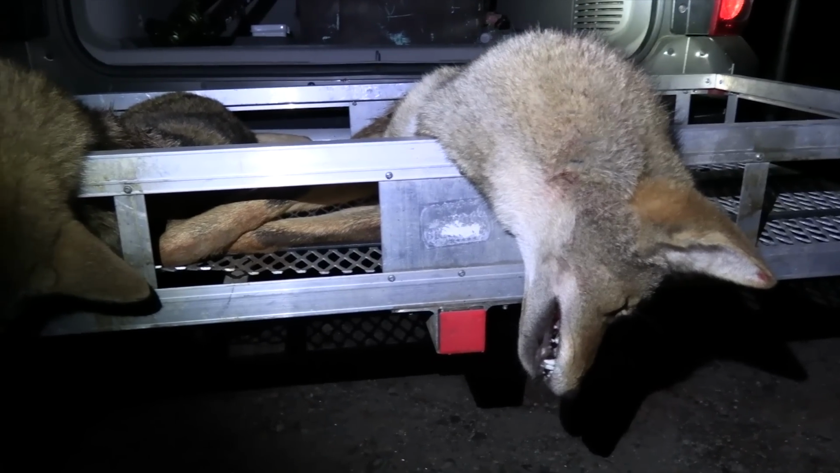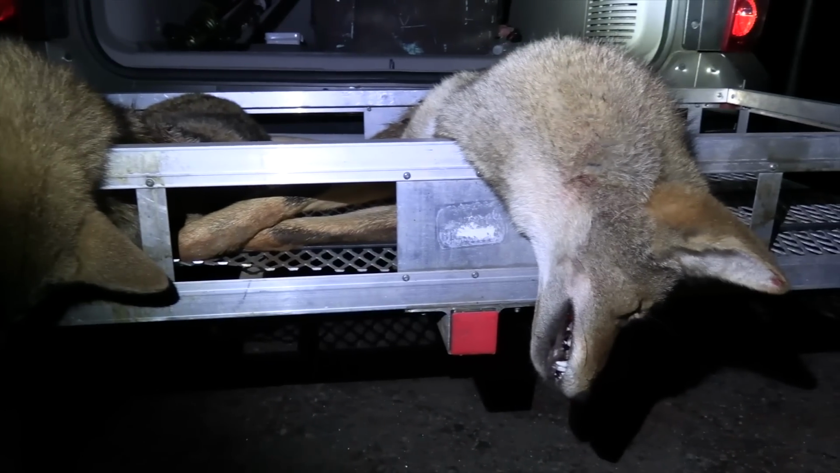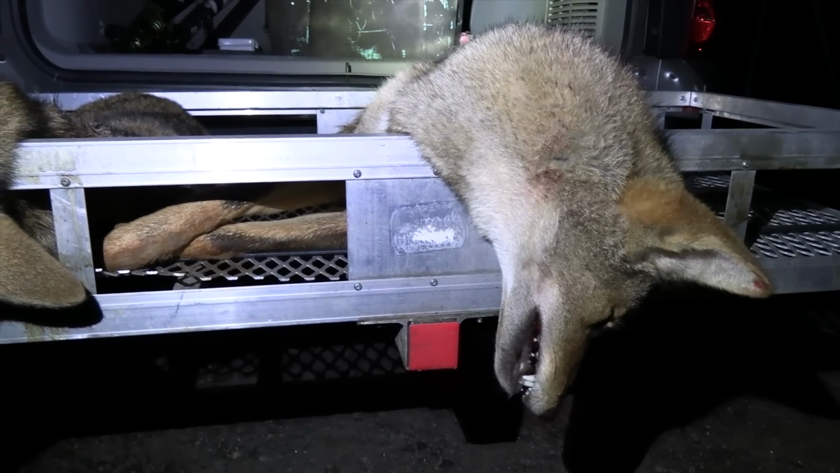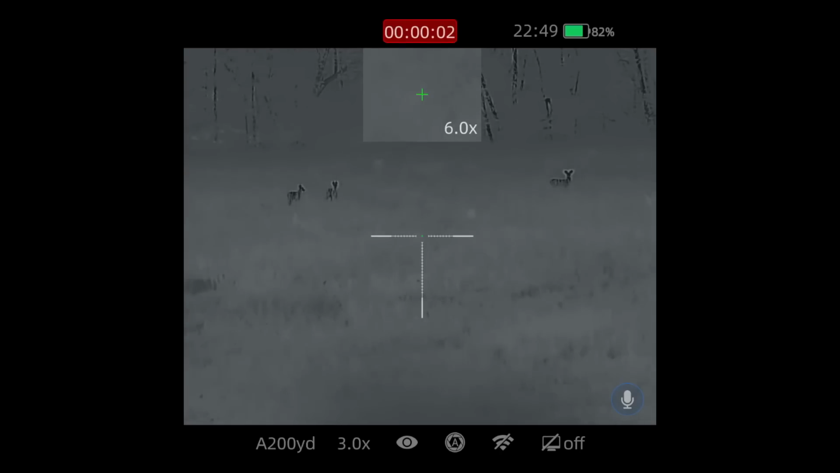But I absolutely love it. It's one happy landowner, 2 happy landowners technically, and 2 dead dogs. We got a couple more places. Let's go see if we can put a couple more back in the basket. Alrighty guys, spot number 3.